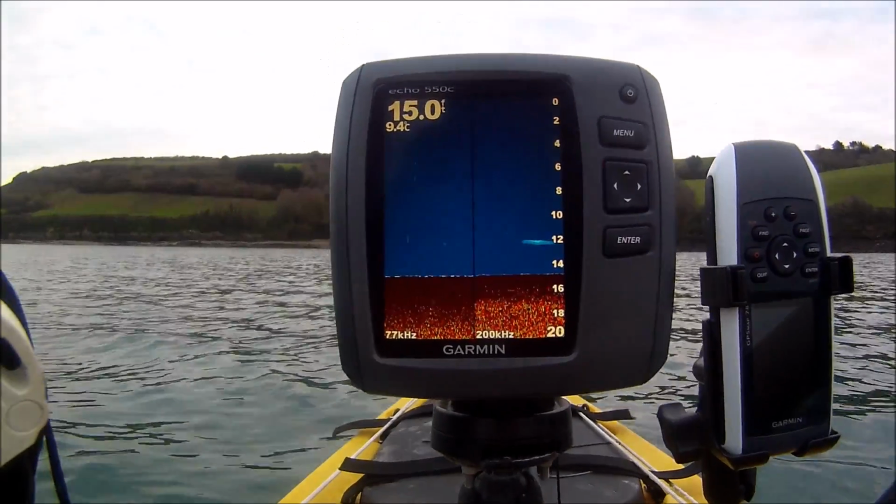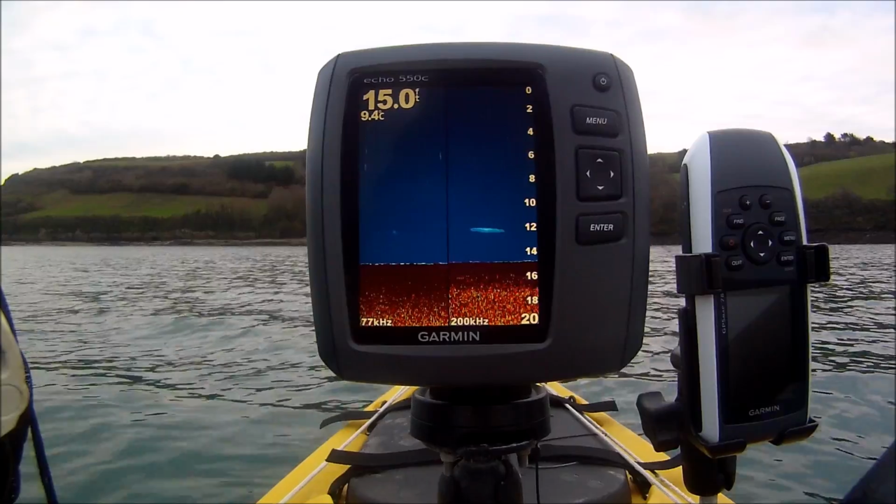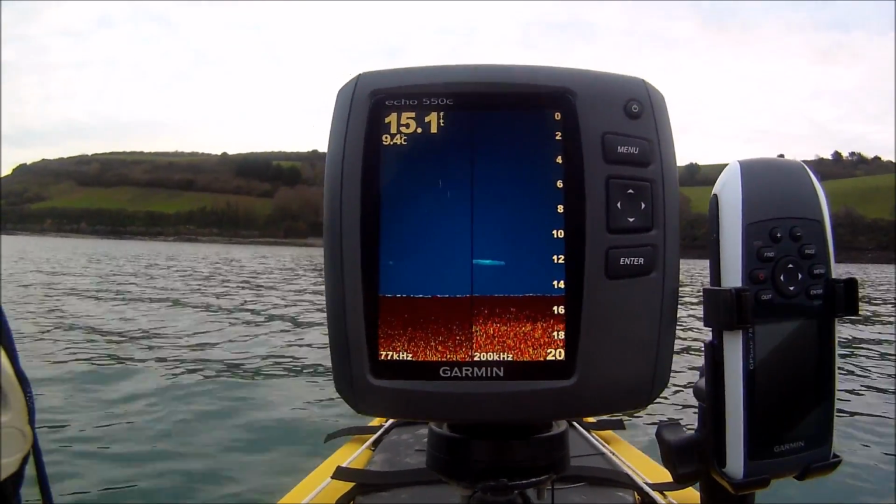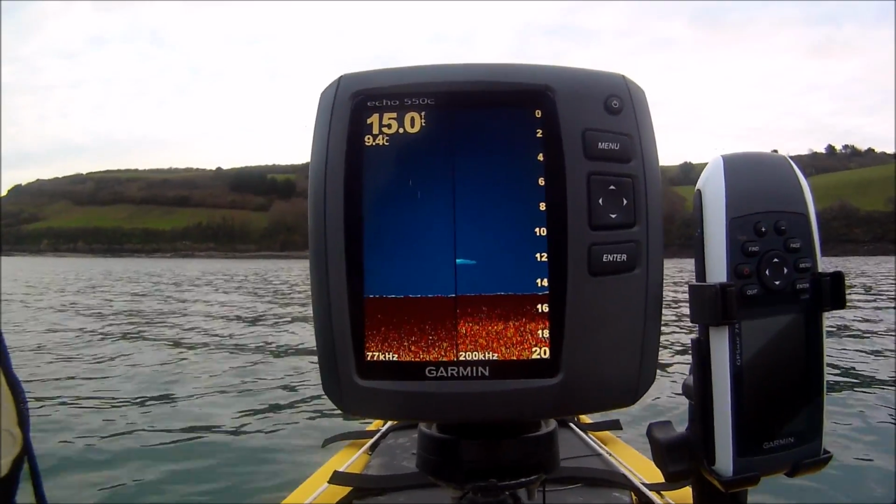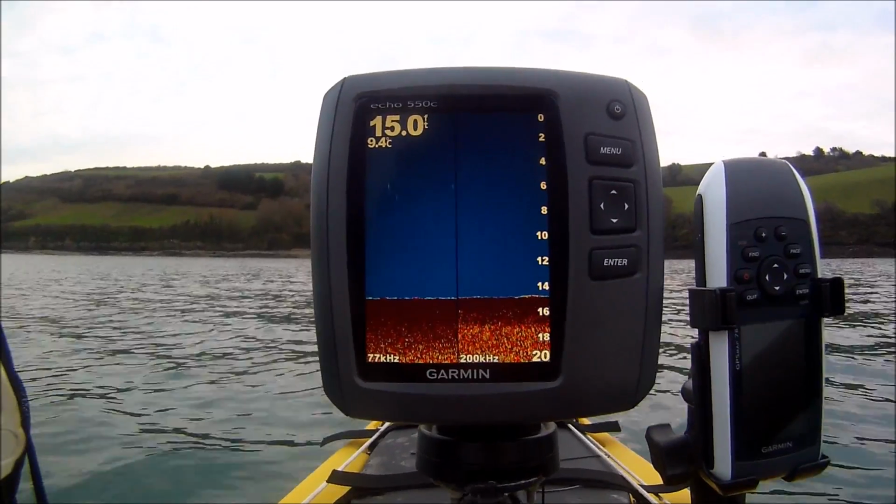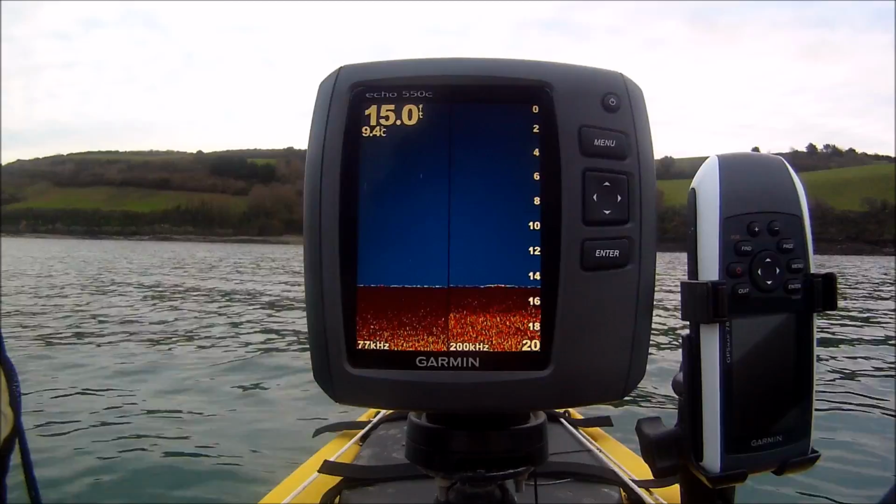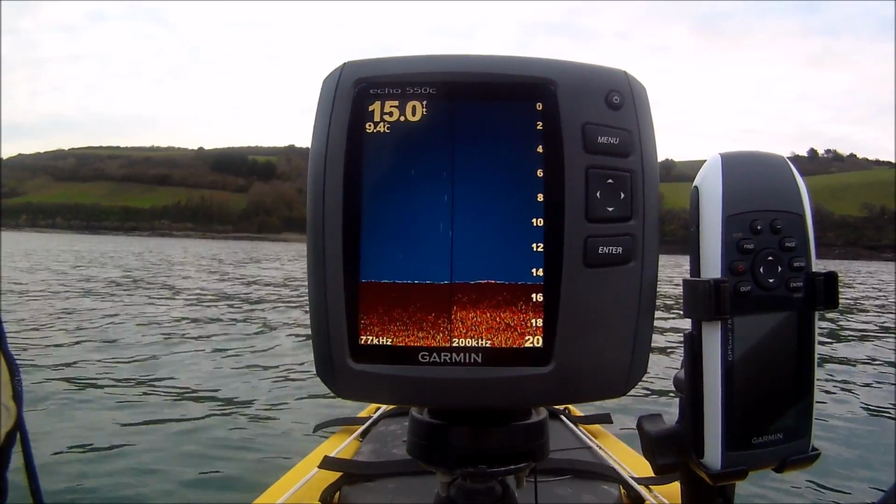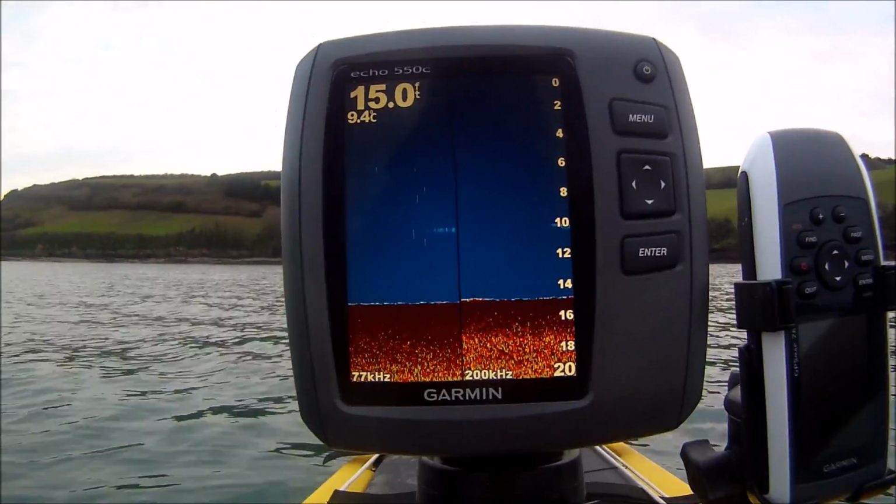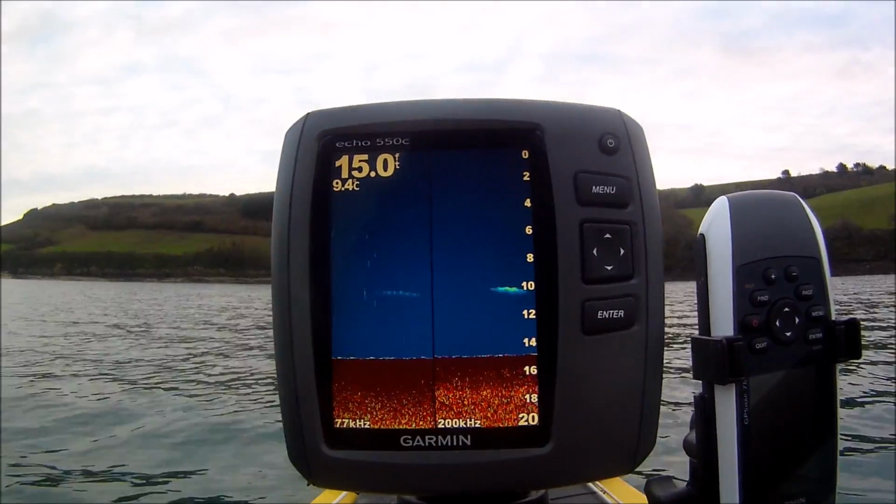Now the secret I find about reading a fish finder and reading sonar returns is all to do with colour. As you can see, this is obviously a coloured fish finder, and it works as 4 different colours. You've got red, which is the strongest return. You've got yellow, which is a medium return. You've got light blue, which is a weak return, and then you've got blue, which is no return. So blue is just water.